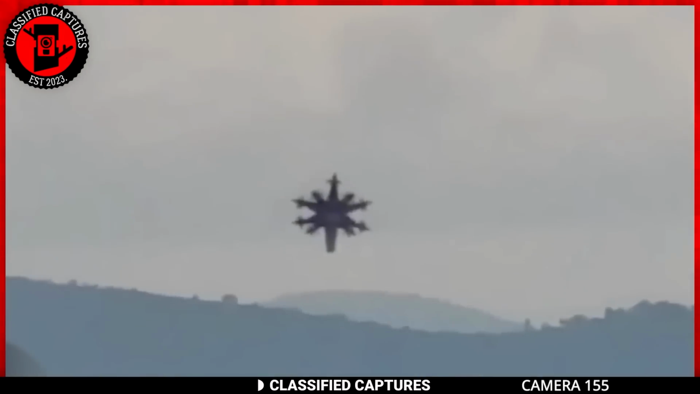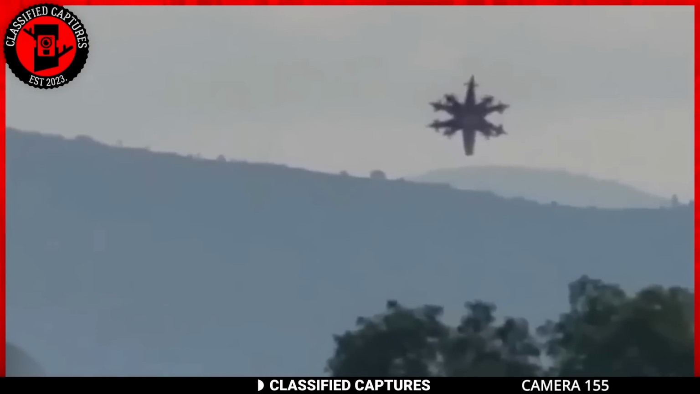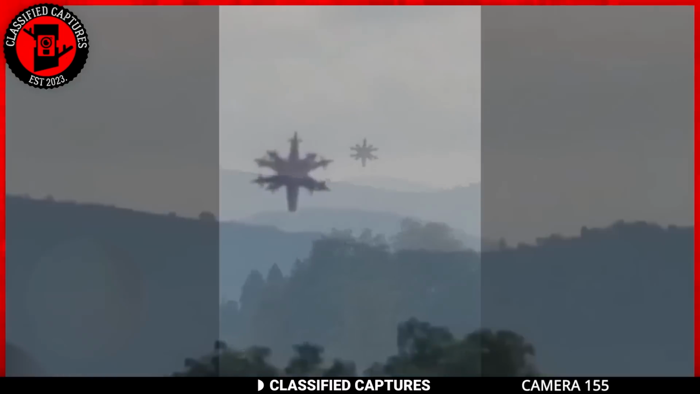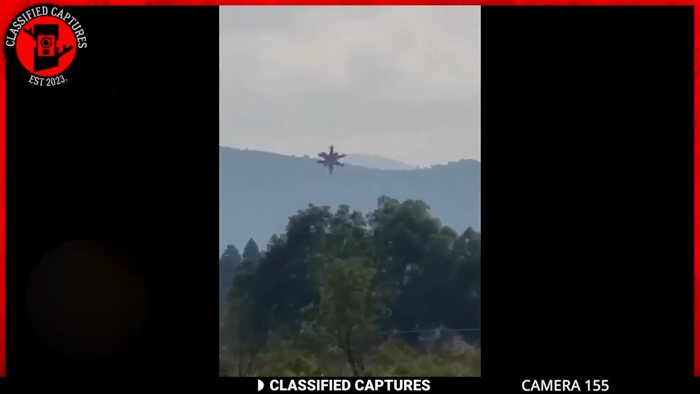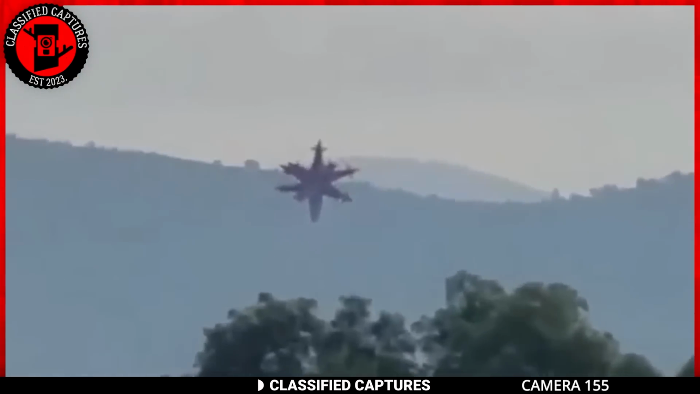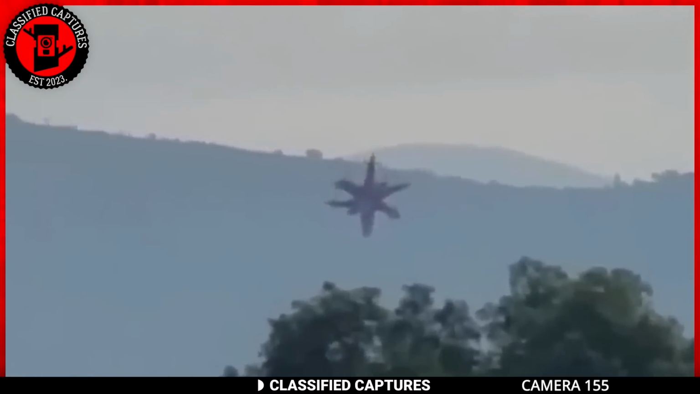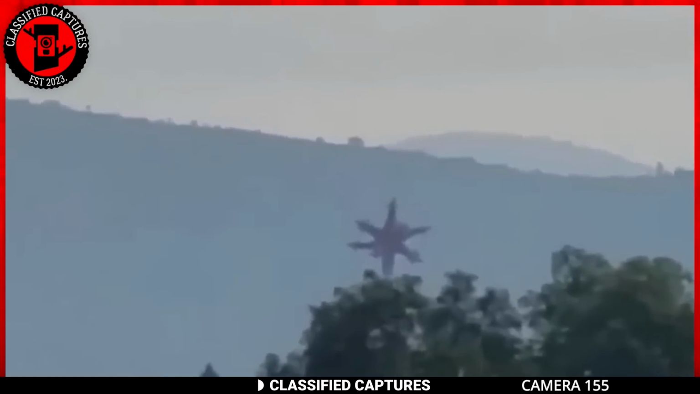But here's where it takes a turn toward the mystical. There are whispers of it being an angel. Yeah, you heard it right. An angelic being descended from the heavens. Evidence-wise, well, there's not much to go on there. But what's your take on this mysterious Mexican sky show? A mere balloon or drone, a potential UFO, or perhaps an angelic visitation?